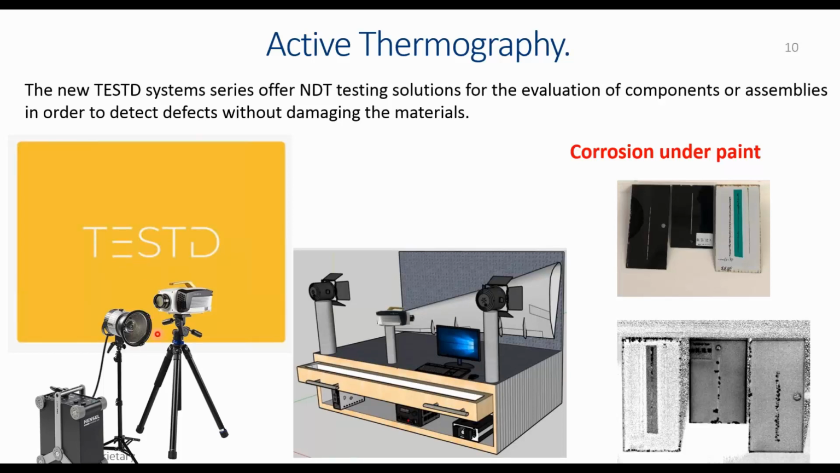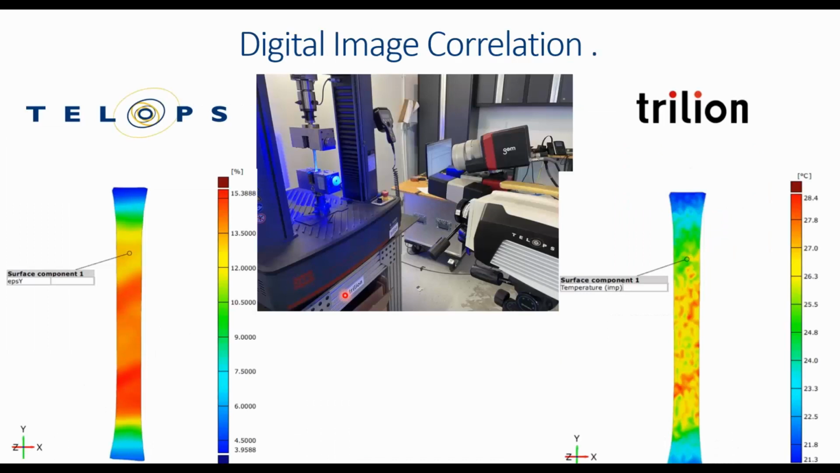We can offer a wide range of solutions, from basic systems, as you can see here, to more compact and integrated systems with a variable level of automatization depending on customer needs and constraints. And for other integrated systems such as digital image correlation, we have a partnership with Trilion, as you will see in